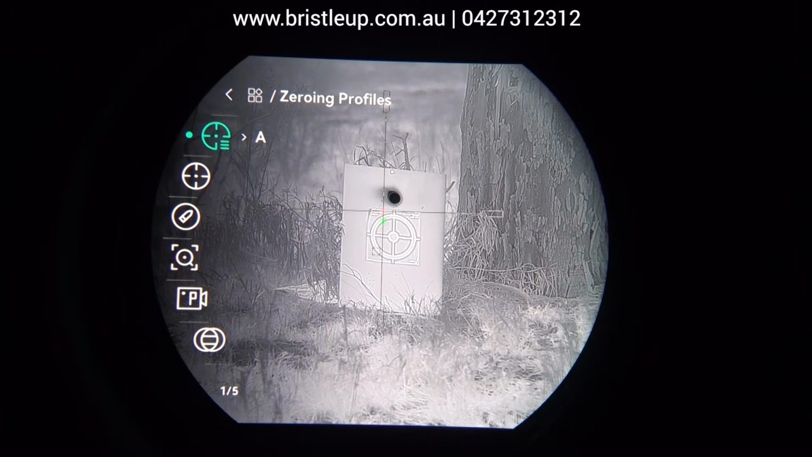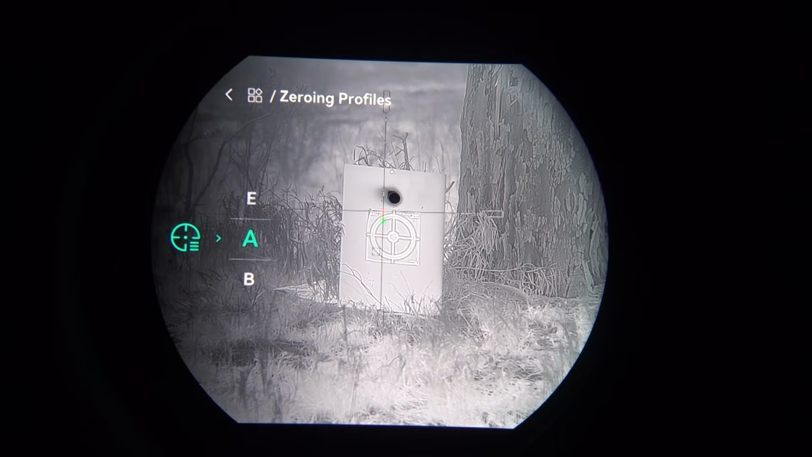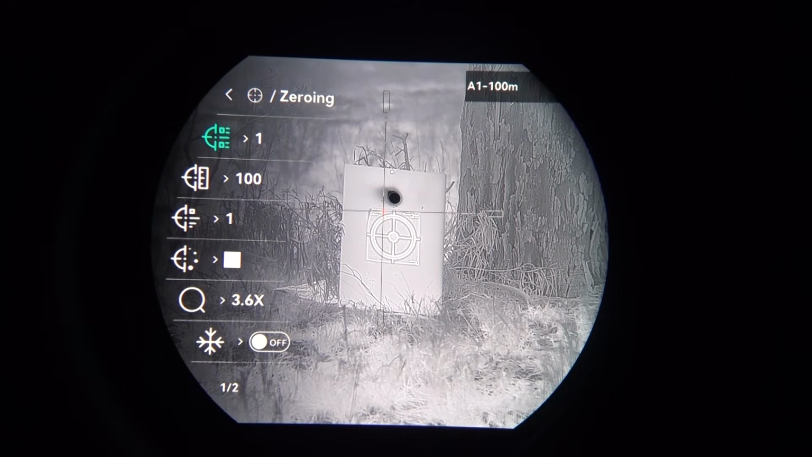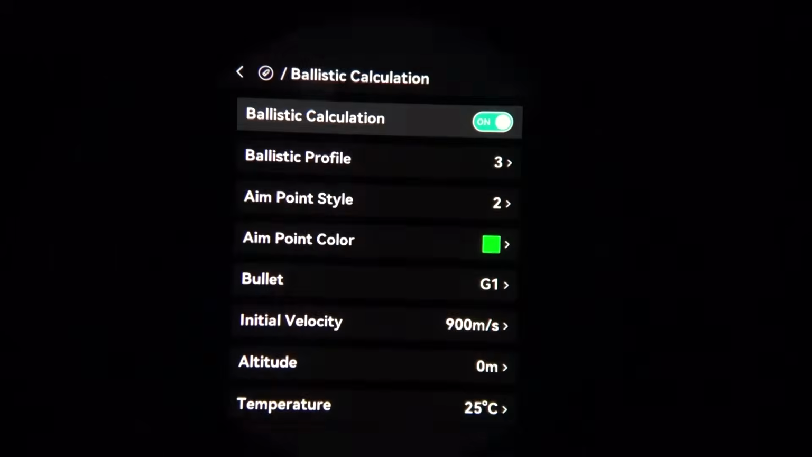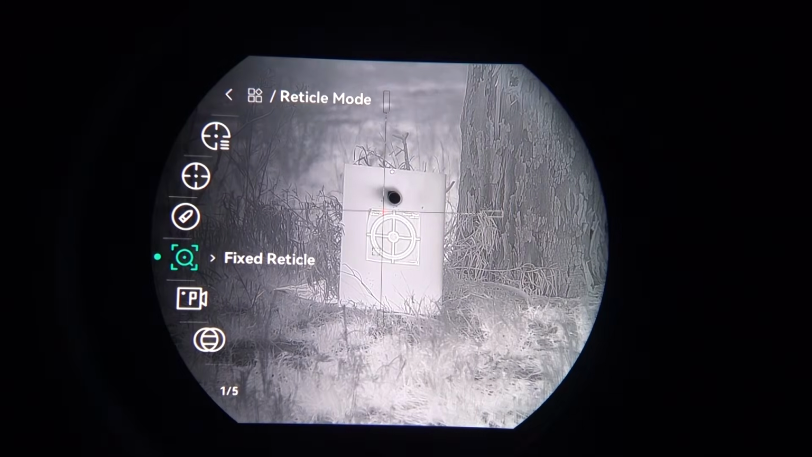So we're inside the advanced settings here now. And at the top we have our zeroing profiles, which I've gone through before. It just allows you to select your zeroing profile. And then we have our zeroing menu. We went through this with the zeroing guide. And then we have our ballistics calculation. Once again, I already went through this in the other part of the guide.